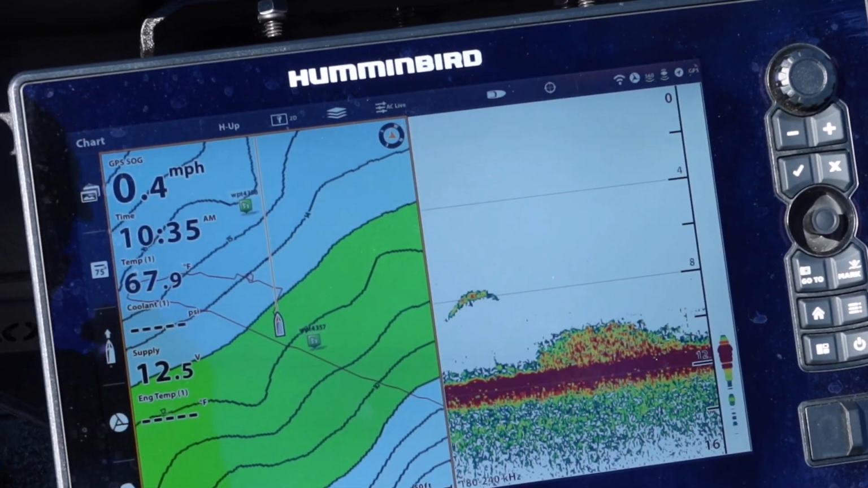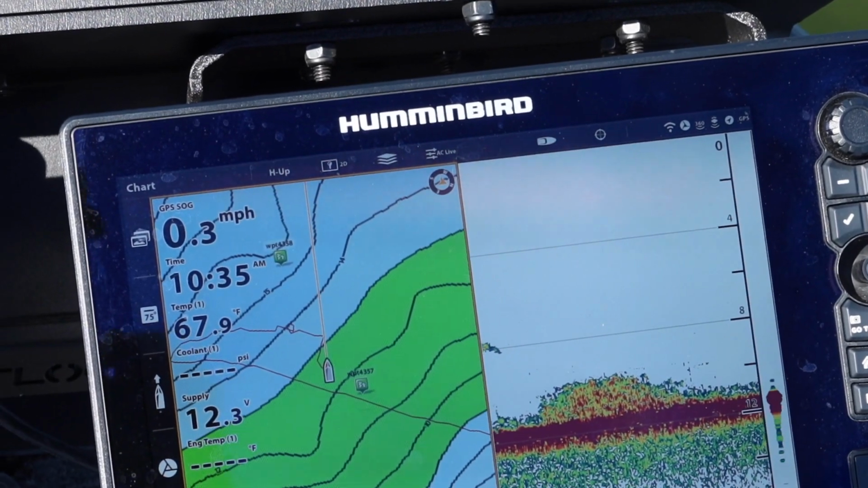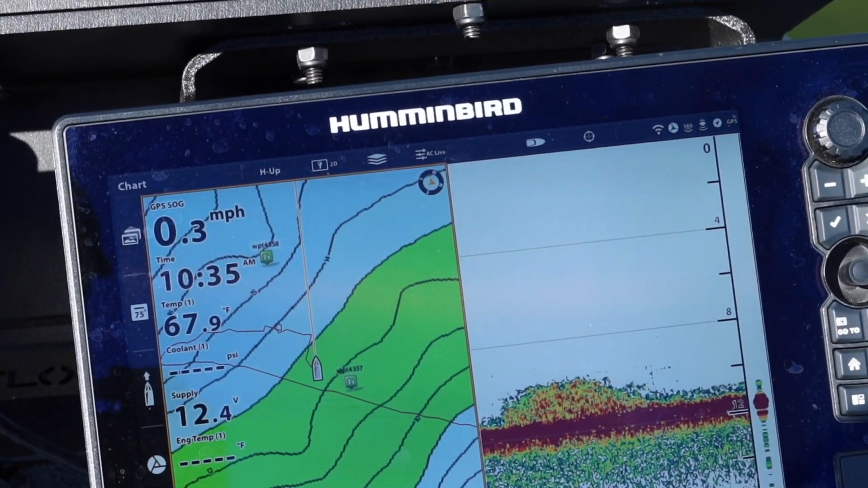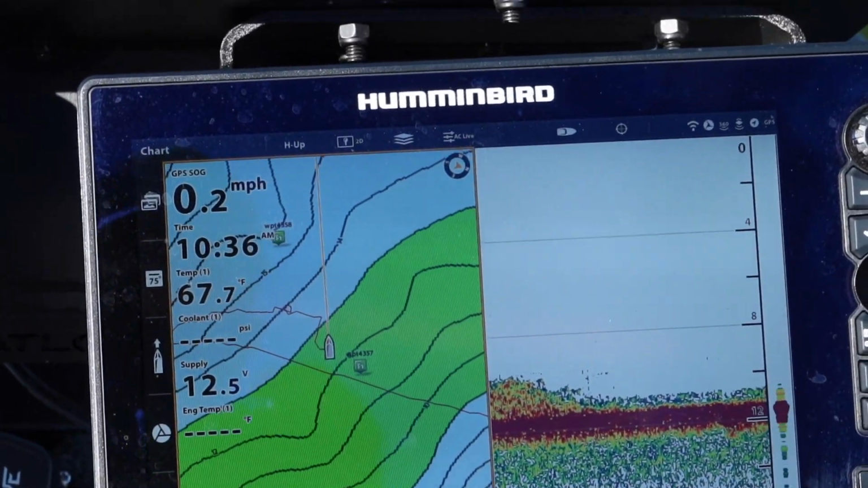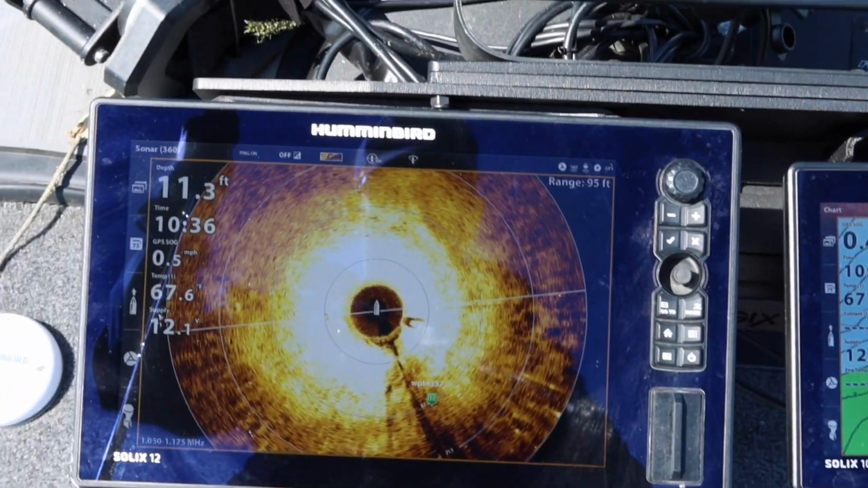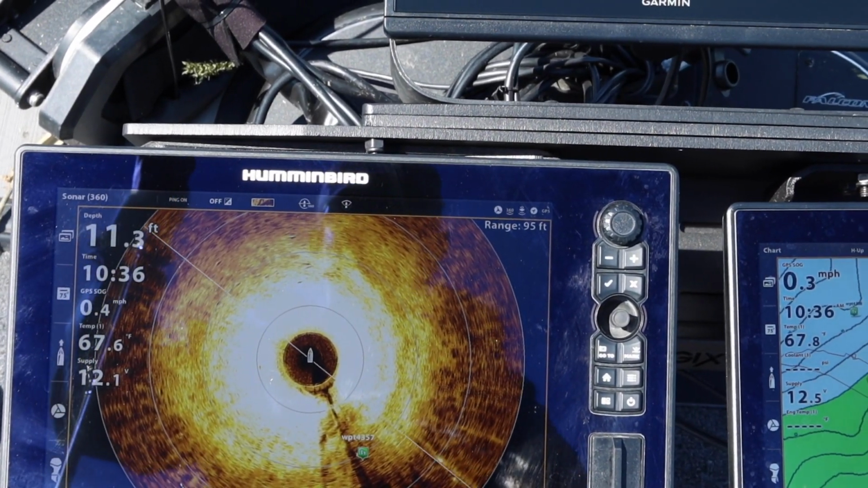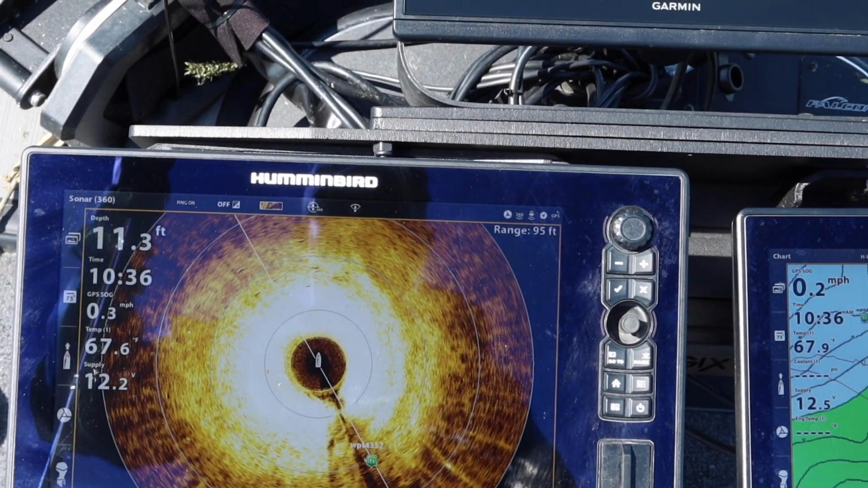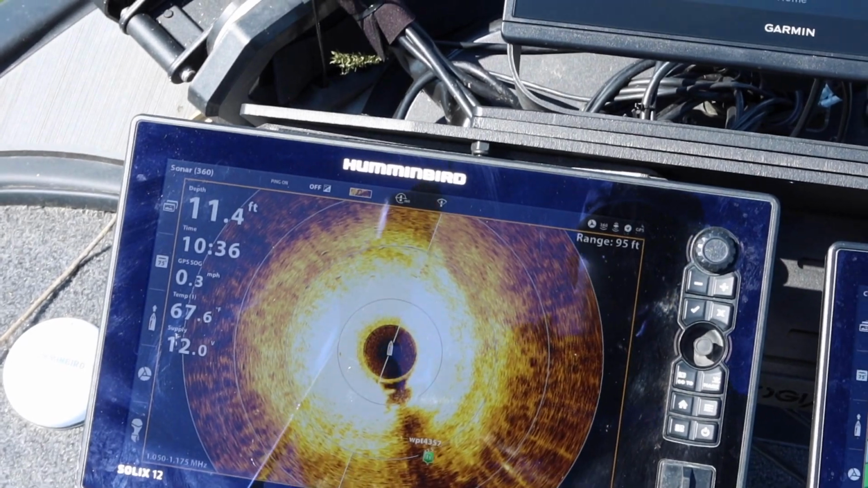I'm running 2D. You could run down scan, you could run side scan. Even if you had side scan up front, it's not going to show you what's in front of the boat. It's just going to show beside the boat. So yeah, I can see underneath with the 2D sonar. I've got my chart. The reason I run the 360 is it is super good with looking at what's on the bottom. And even on ledges and stuff, I can see. A lot of times in grass, I can see fish.